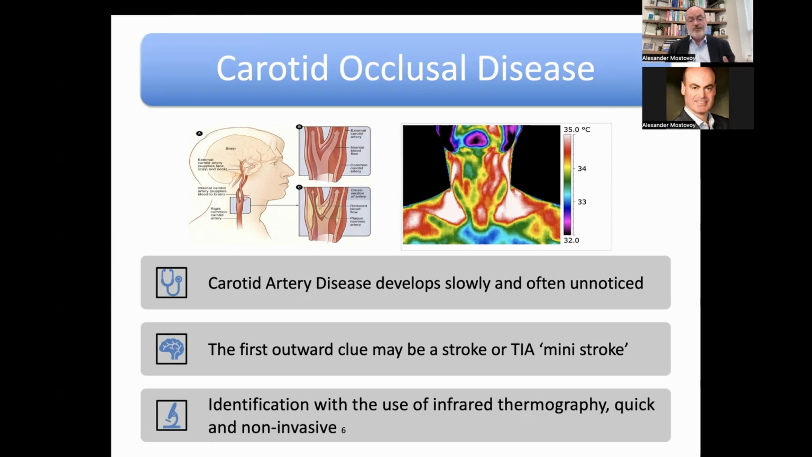It could lead to not just a mini stroke, but huge strokes as well. And using thermography to identify abnormalities when we're looking at this particular image could definitely save someone's life. And again, it's completely non-invasive.